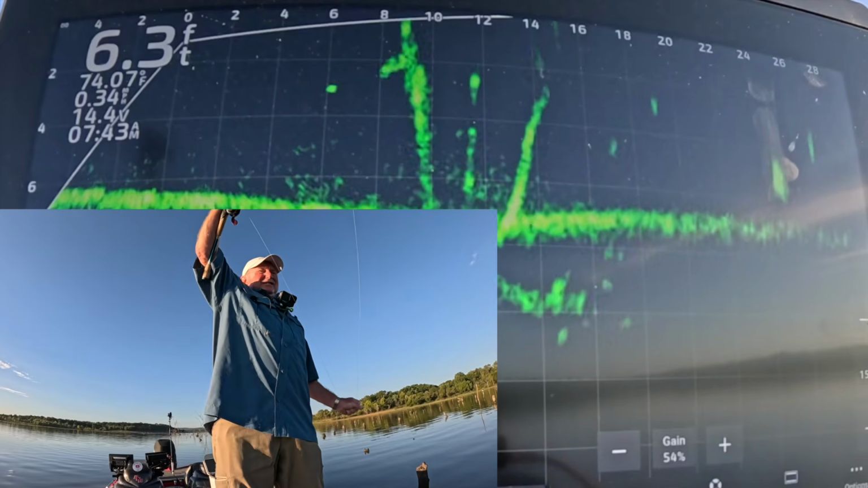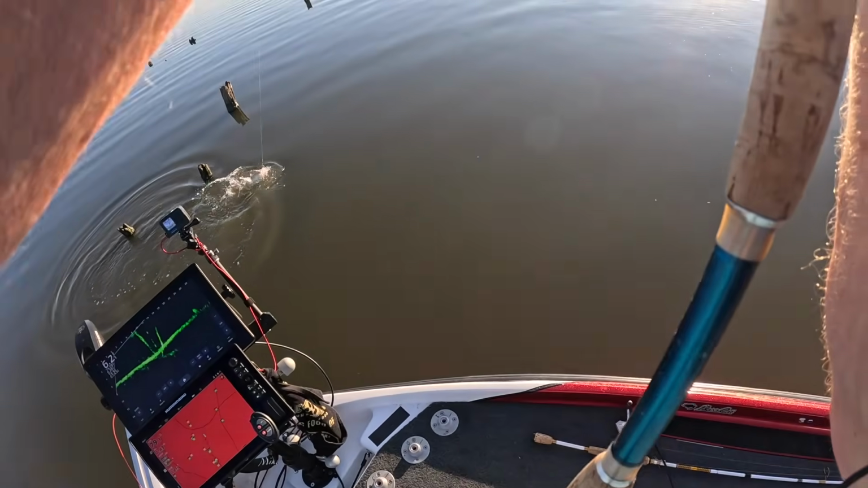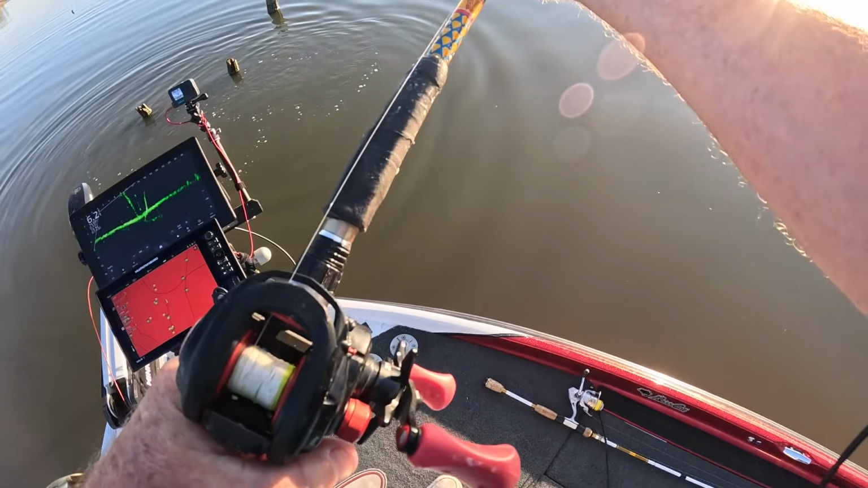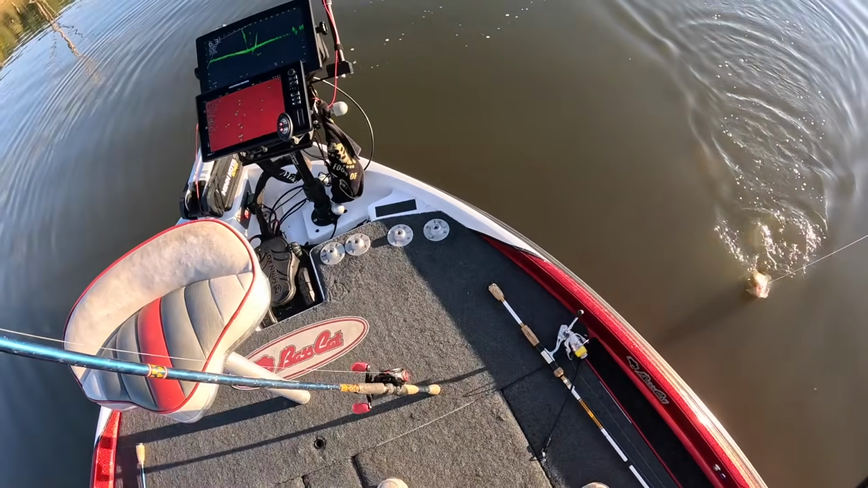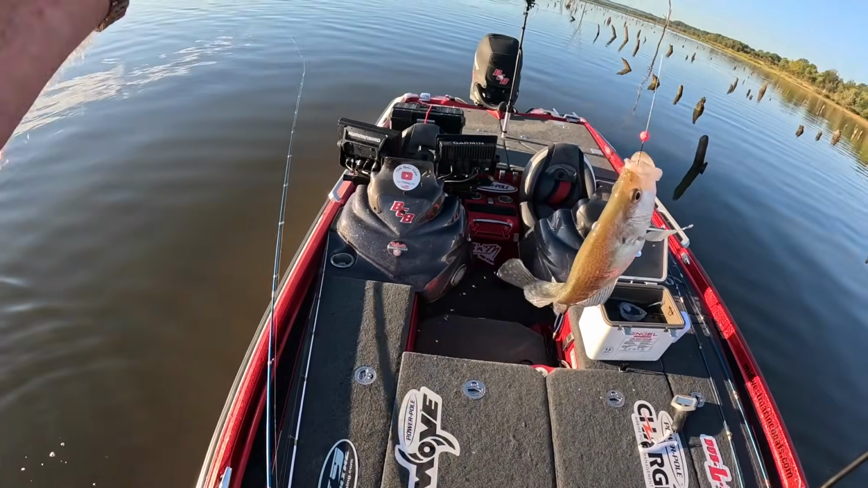There, he got it. Finally. Look at that, folks. That's a good one too, man. Now, see how long it took to catch that fish? Ooh, come on, baby. Come on, I want to get you in the boat. I mean, reluctant fish. Yep. Nice little fish.